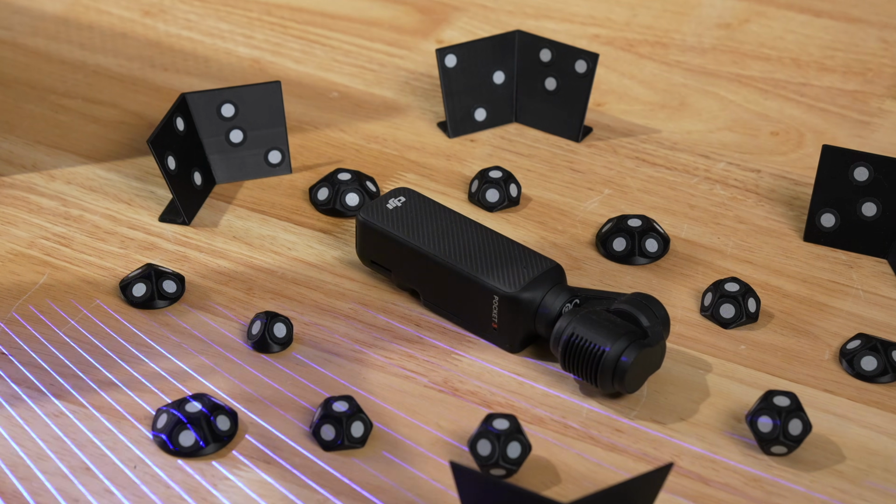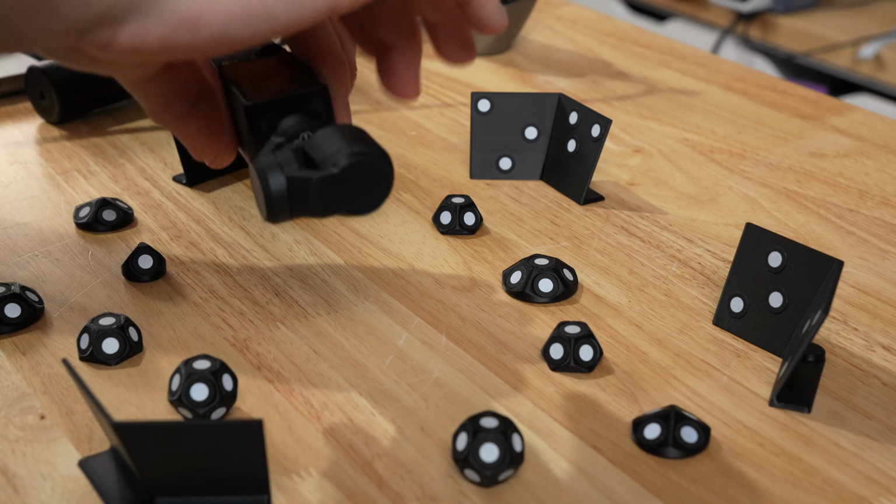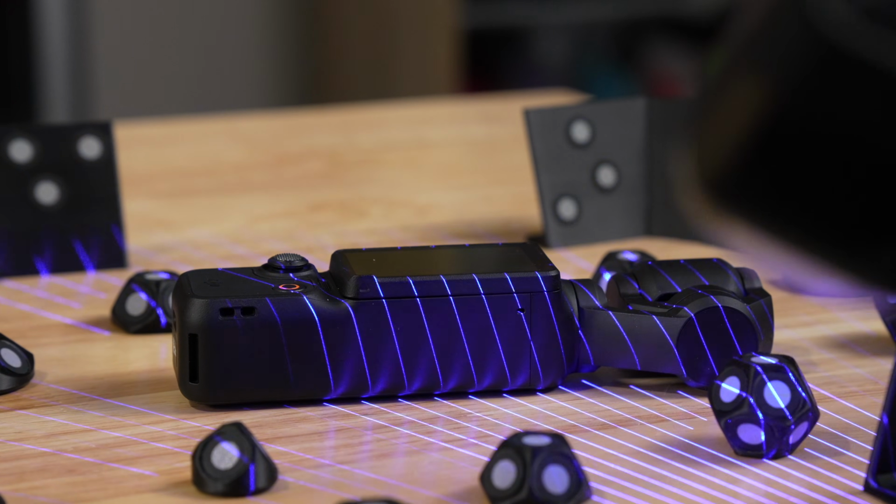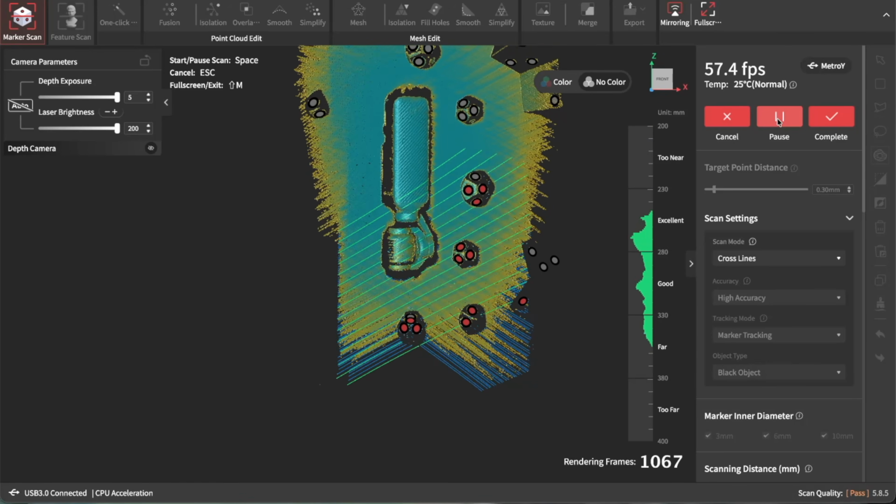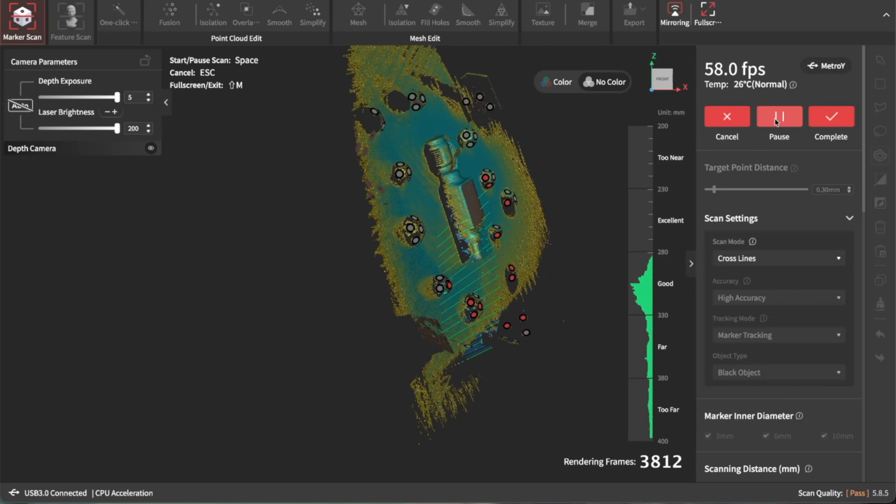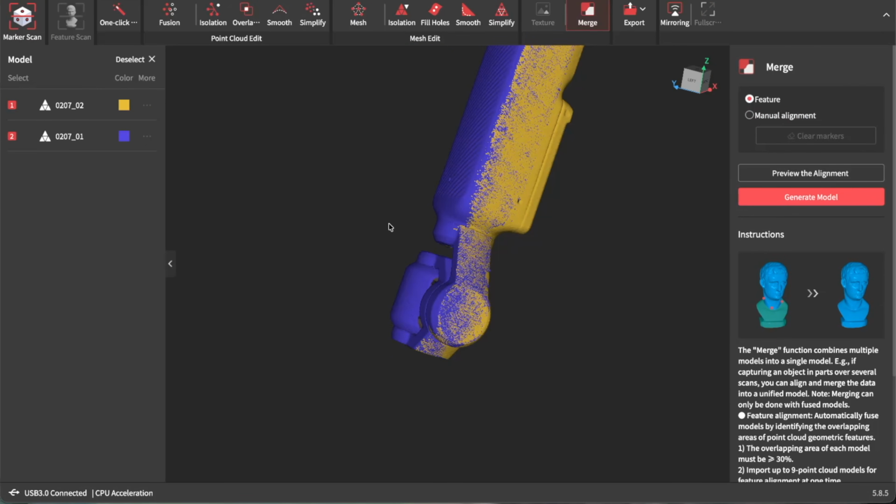For the Pocket Osmo, this was probably the most impressed I was with any of the scans that I did. It's a fairly small device. There's kind of a lot of little details across the surface like joysticks and buttons, and the object is also black. So for this, I just set it to cross lines with the mode set to black. I believe it was just 2 scans, one at the top and then the second one flipped over on the bottom, and the end results were awesome.